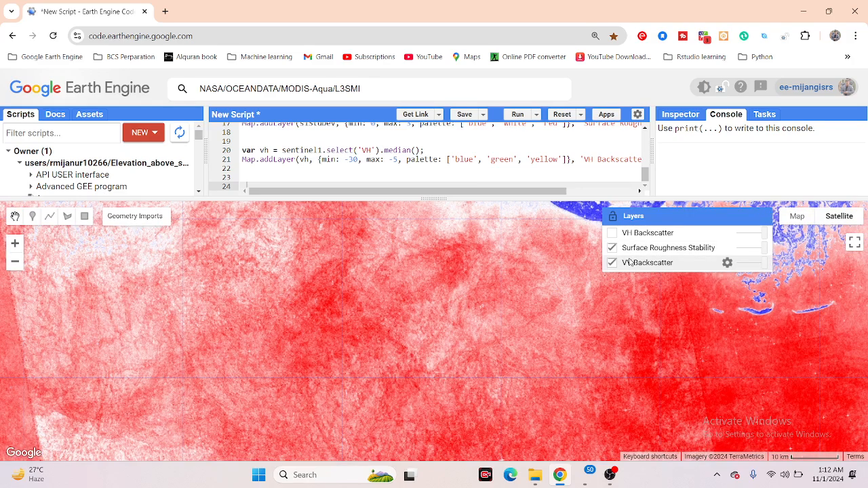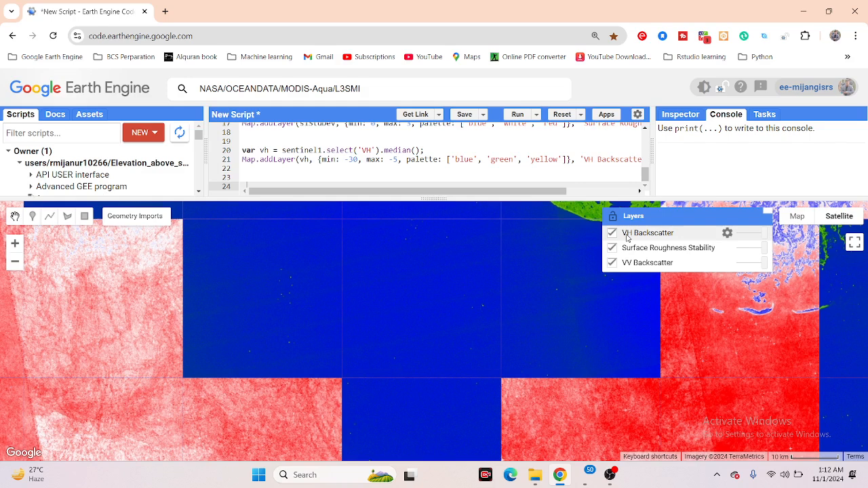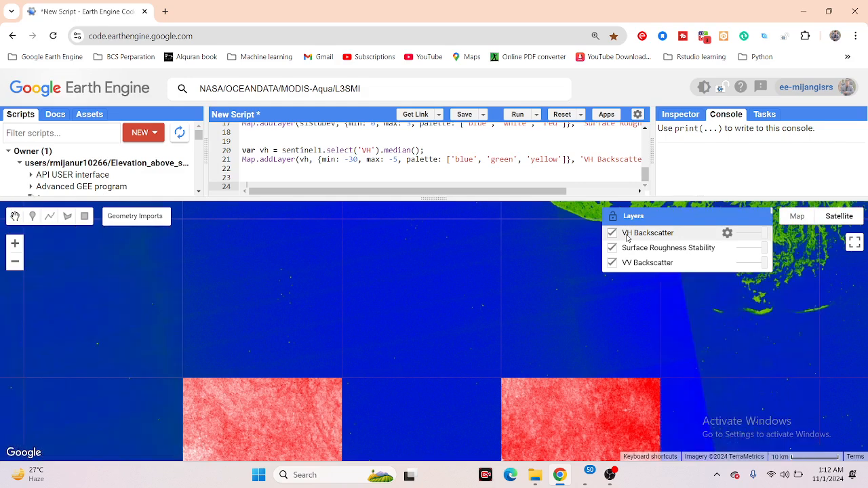Today's topic is how we can use SAR data to check for microplastic. I hope that after completing the tutorial you are able to learn the SAR data and how to check microplastic.